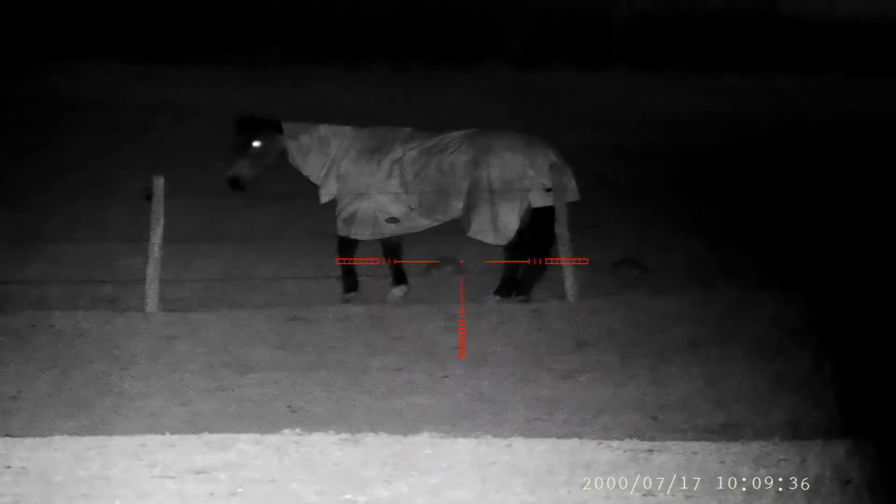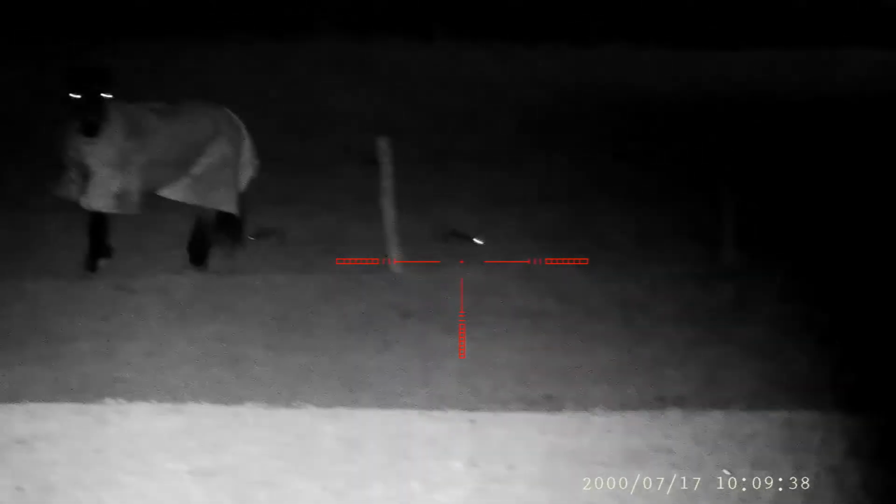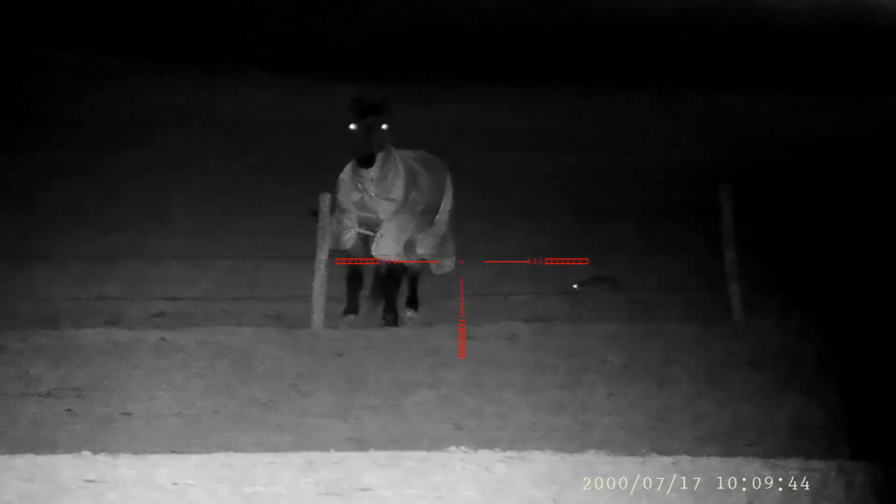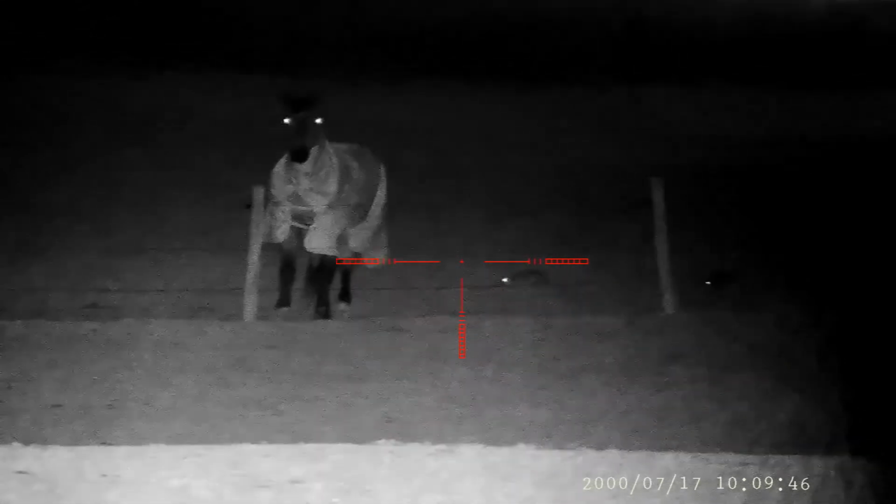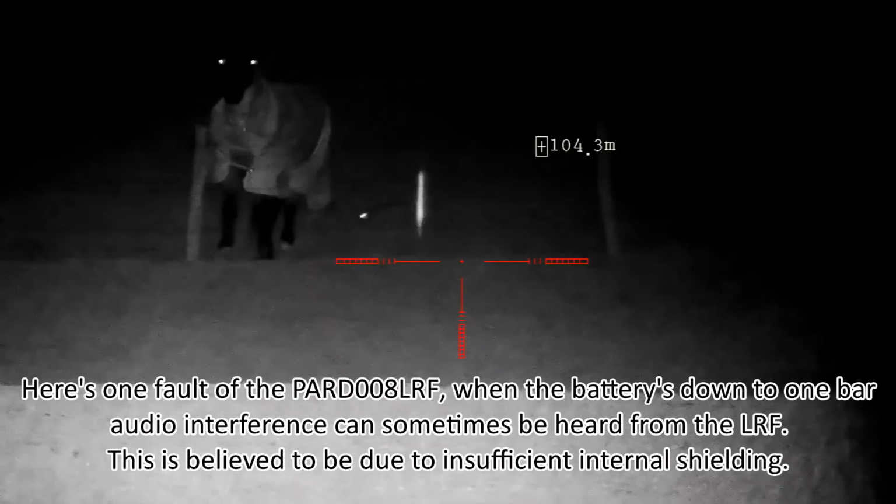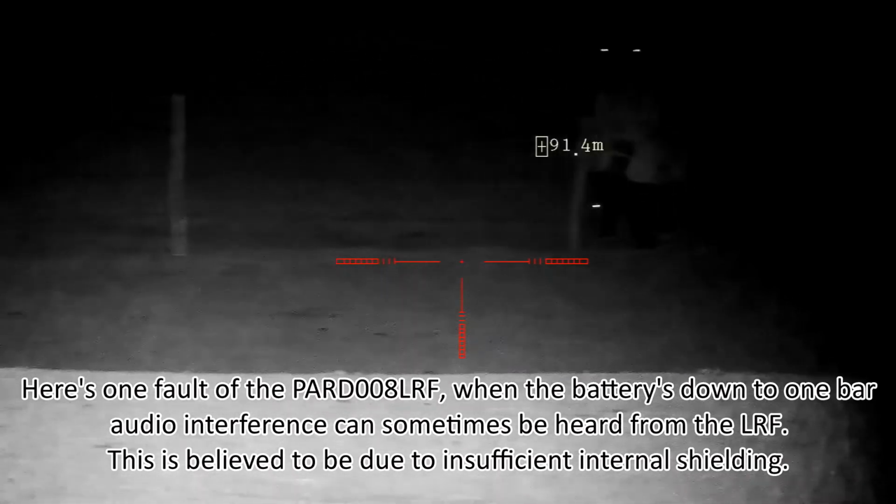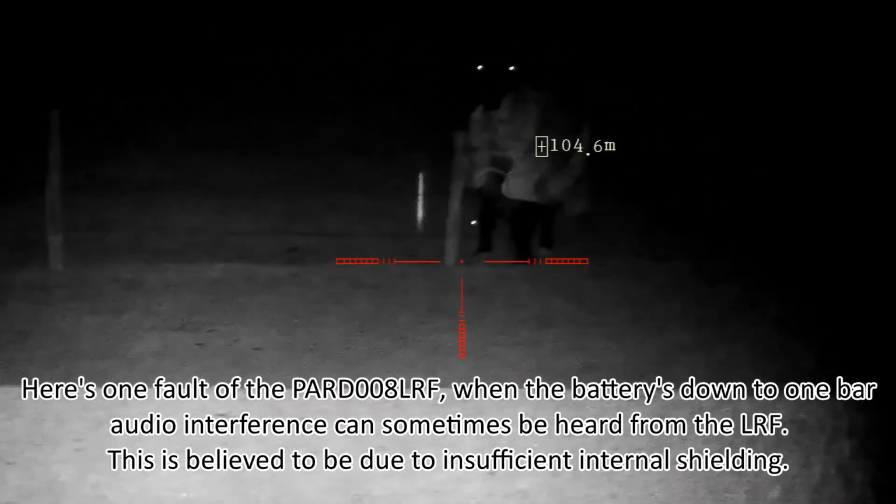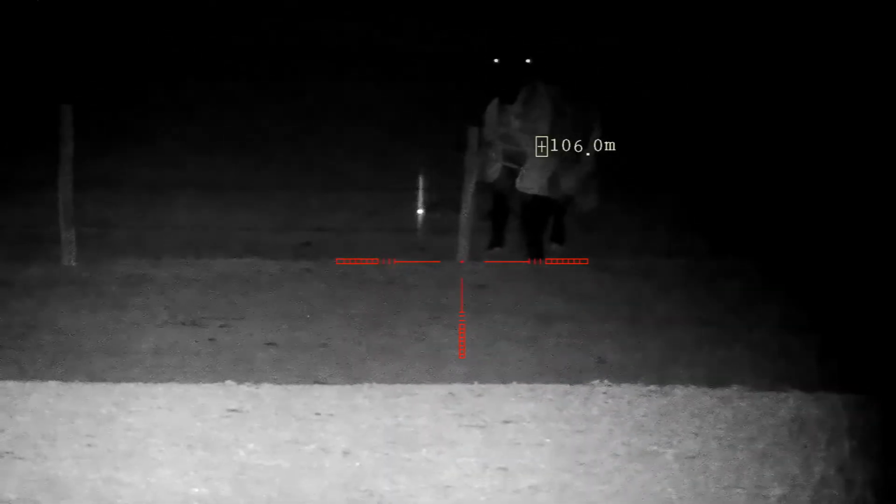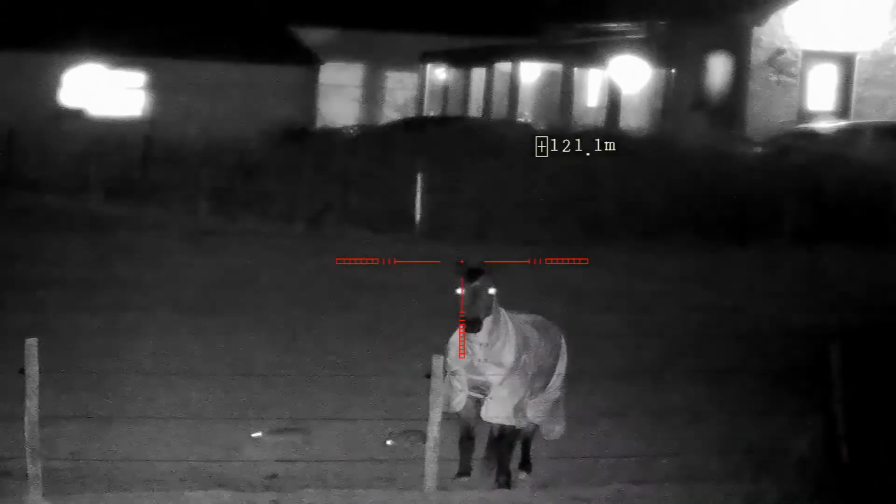I can see a couple of rabbits over there beyond that horse. Now last night I thought this was 100 metres. This is the laser rangefinder. Not far off. The horse is 90. The rabbit's about 105.